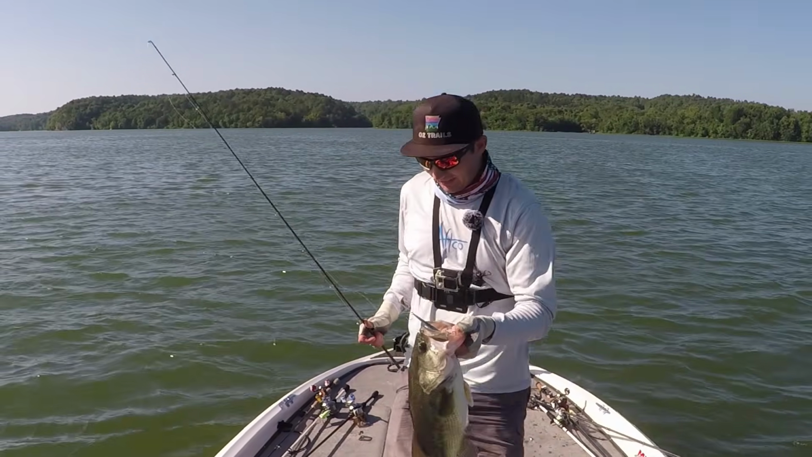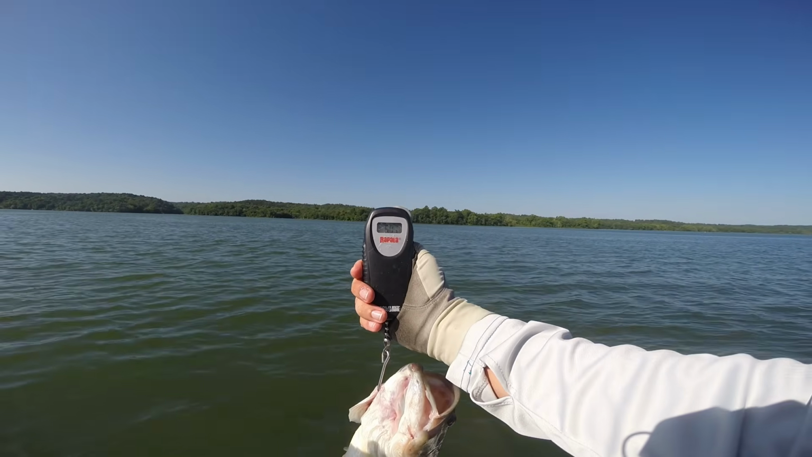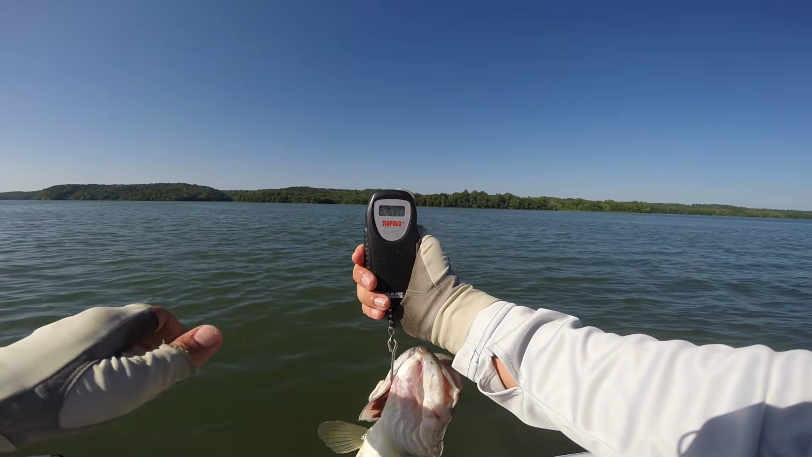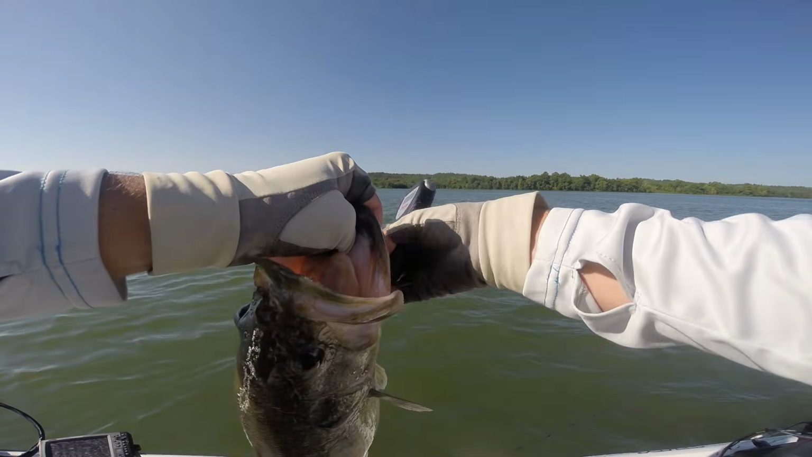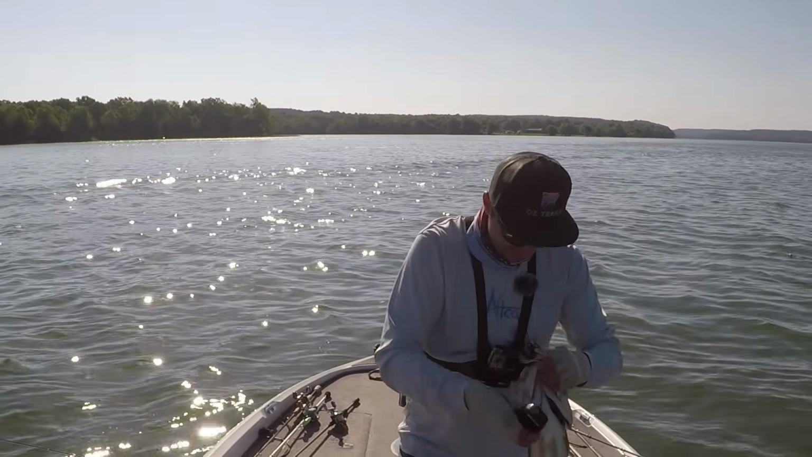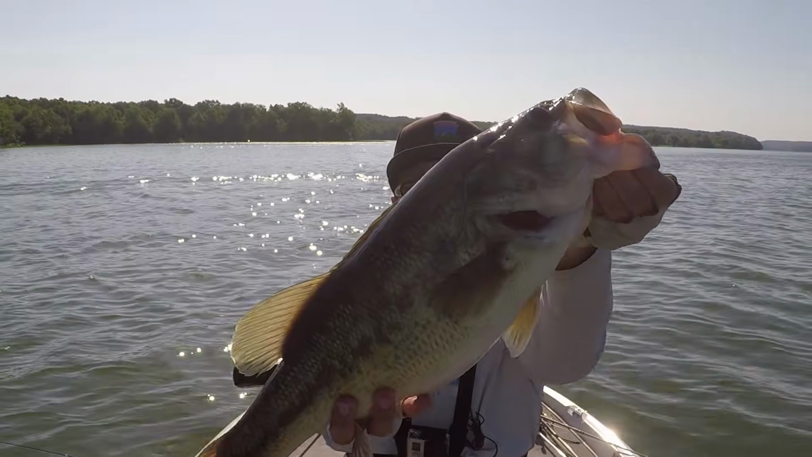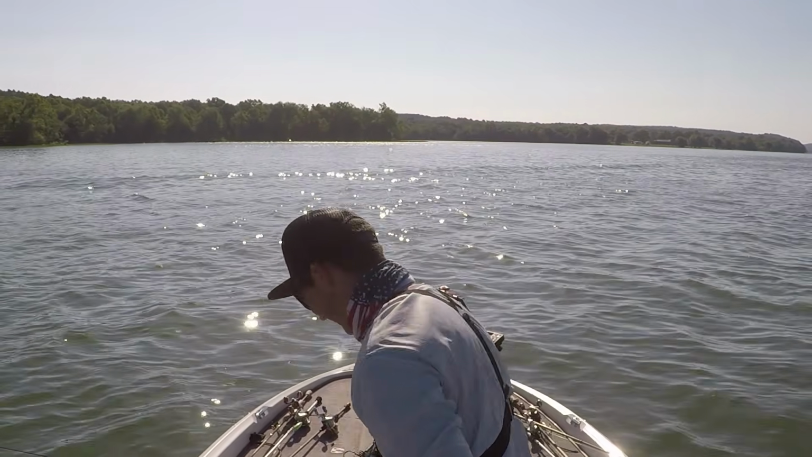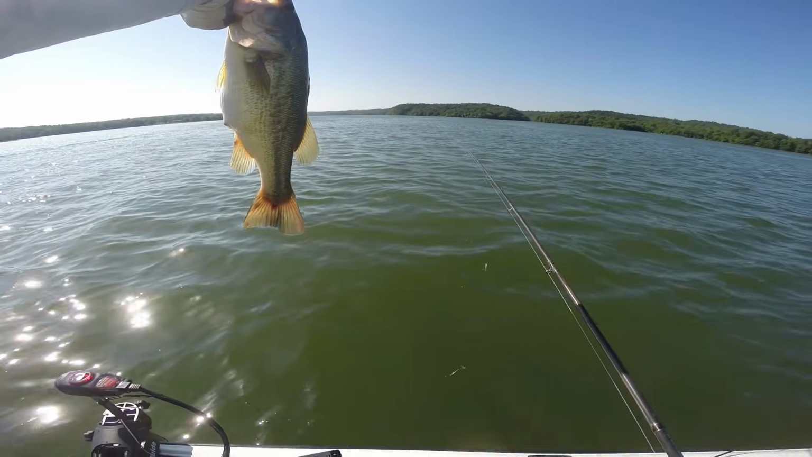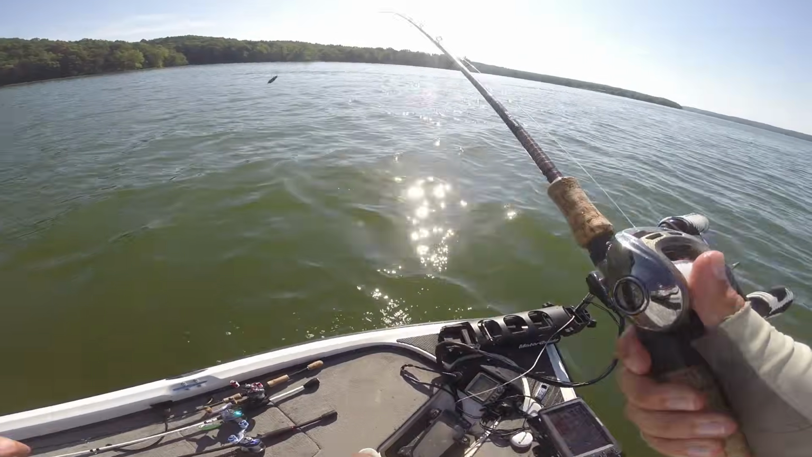I'm gonna weigh this guy real quick. Let's get a weight on this guy. I'm seeing 5.15 pounds, almost a 5 1/4 pounder. That is an awesome fish, dude. Gotta get right back down there though. That's 2 casts in a row. Beautiful bass. Woo! Let's get that beast back down there. That's 2 casts for like almost 8 pounds.